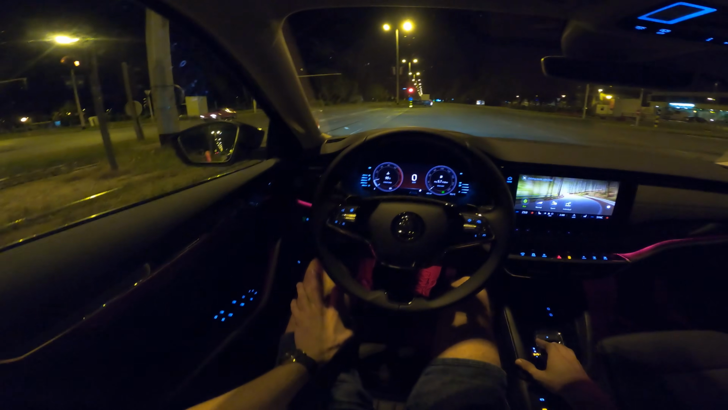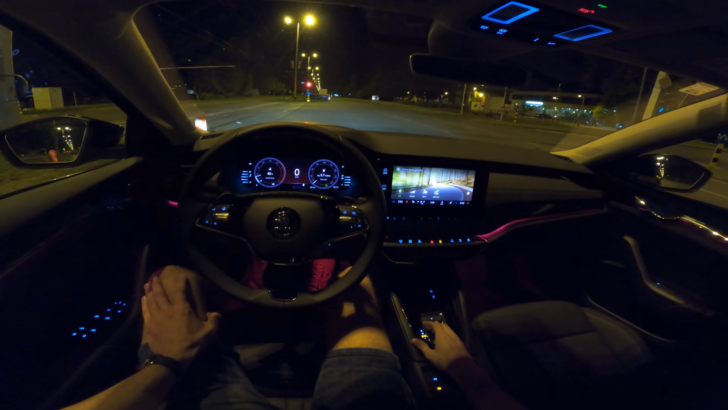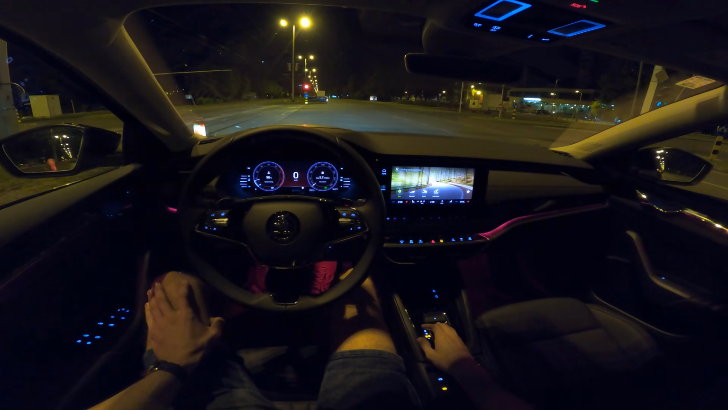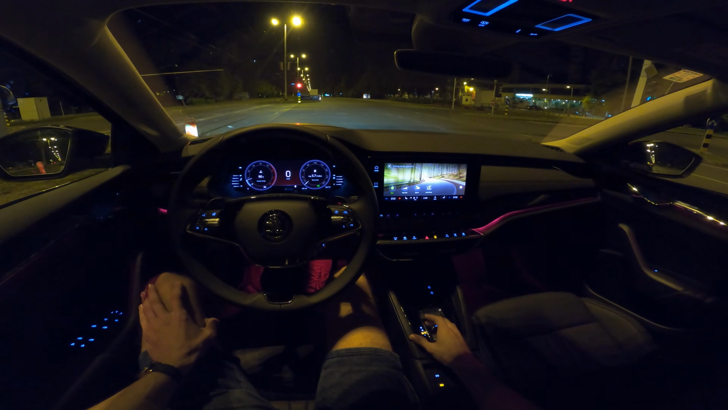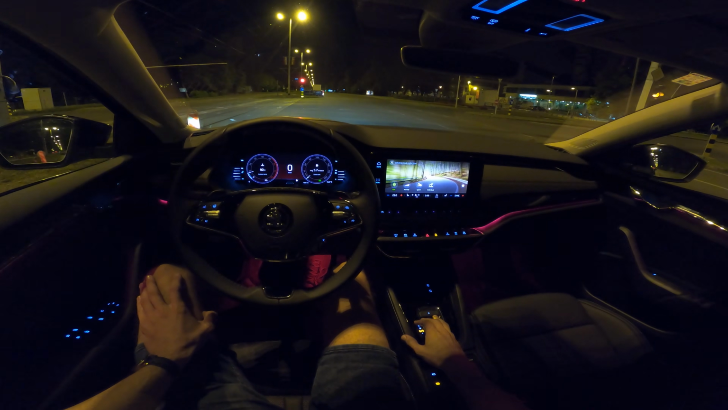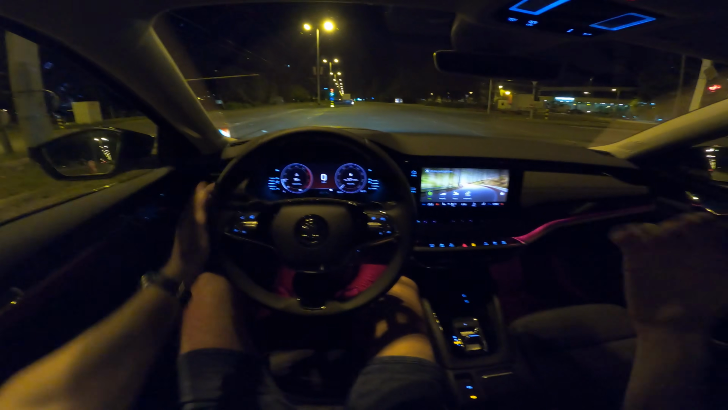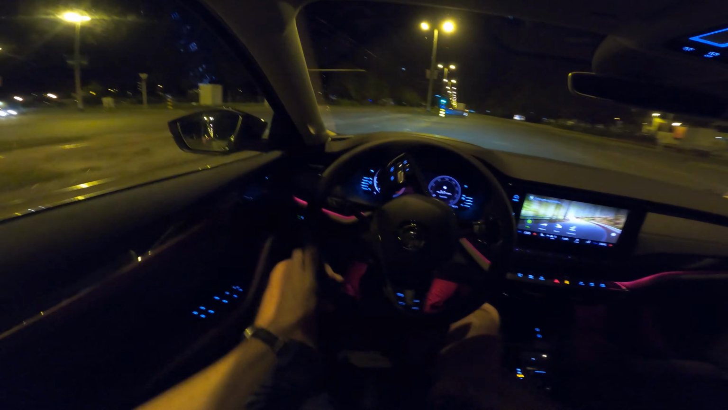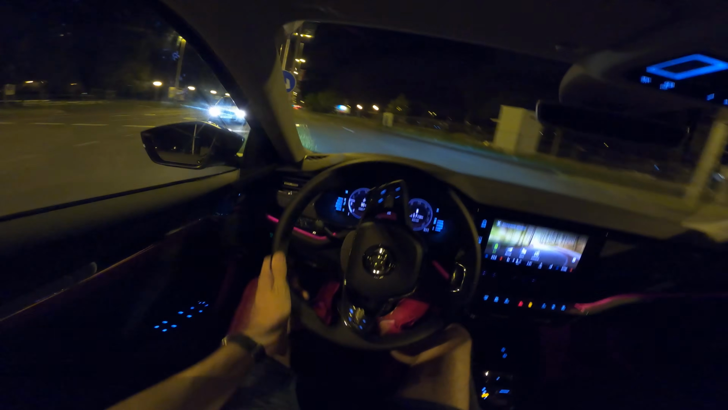Okay, let's talk about the interior a bit. Plenty of space in the back of the hatch. It has this sloping roof a bit, so for a 1.96 or 2 meter tall person, there's a lack of a little space for the height, but plenty of space for the knees. For an average person, it's just enough. And in the wagon, a tall person has plenty of space for the head as well.